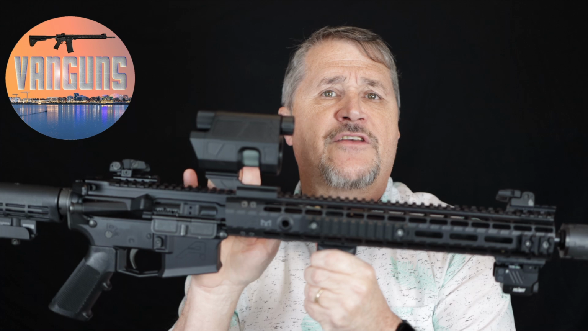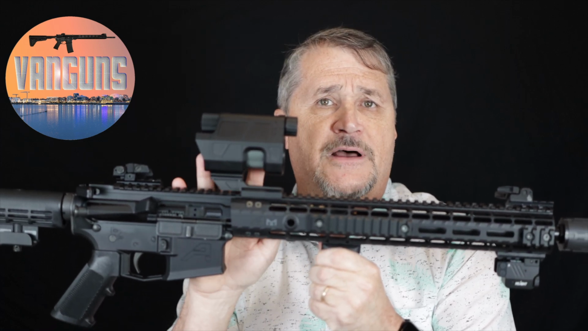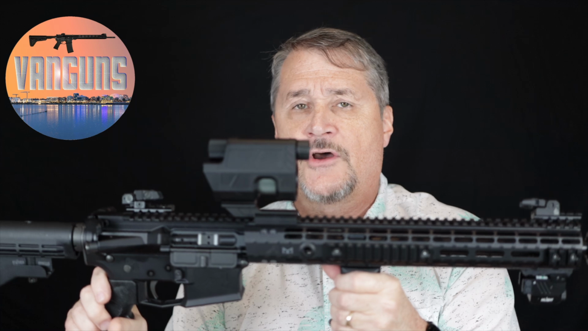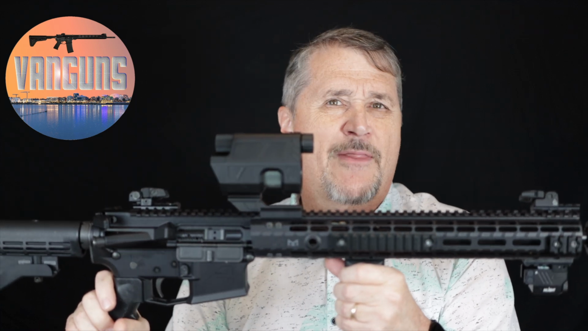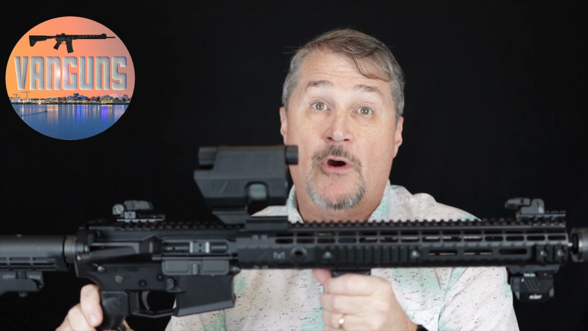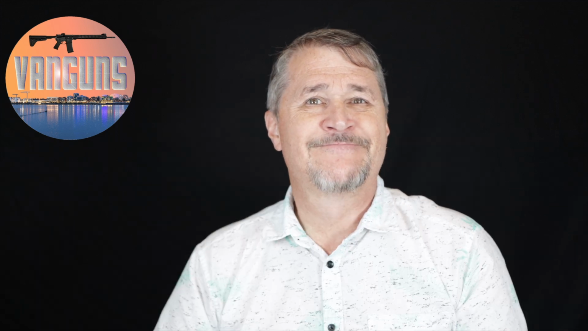And so I took the 1:6 illuminated reticle scope that I had on this gun, and I moved it over to my AR-15 in 5.56. And so I think this is a really good match for this. And I'm going to go over kind of the pros and cons. Again, cheap night vision is cheap. There's some shortcomings here, but it does work, and it is reasonably effective. So let's talk about it.